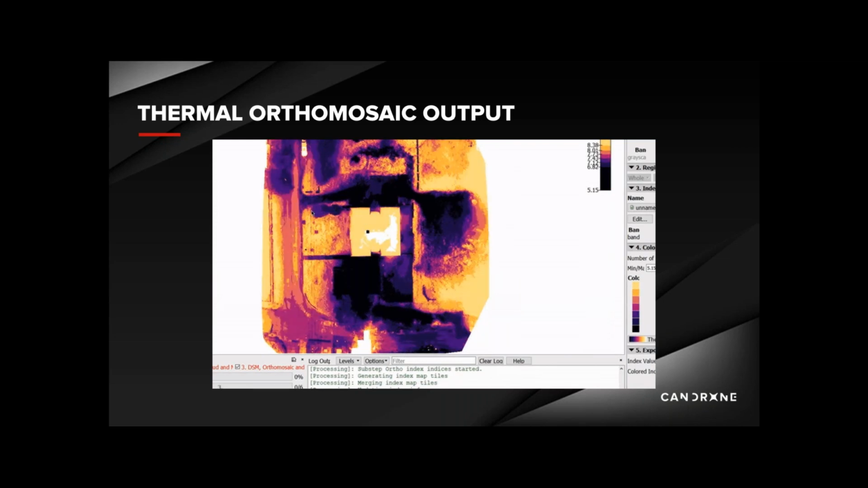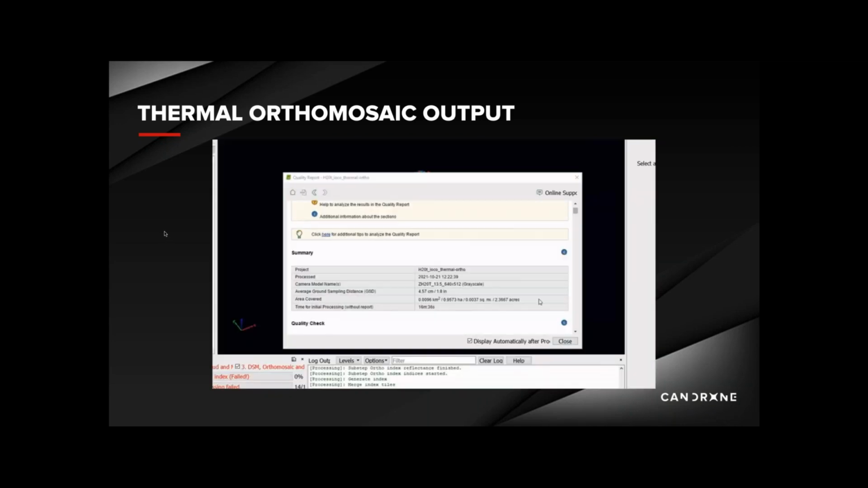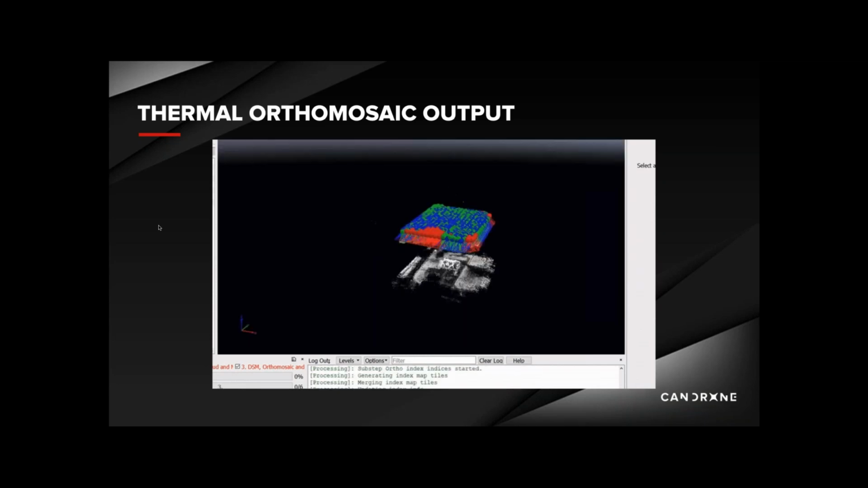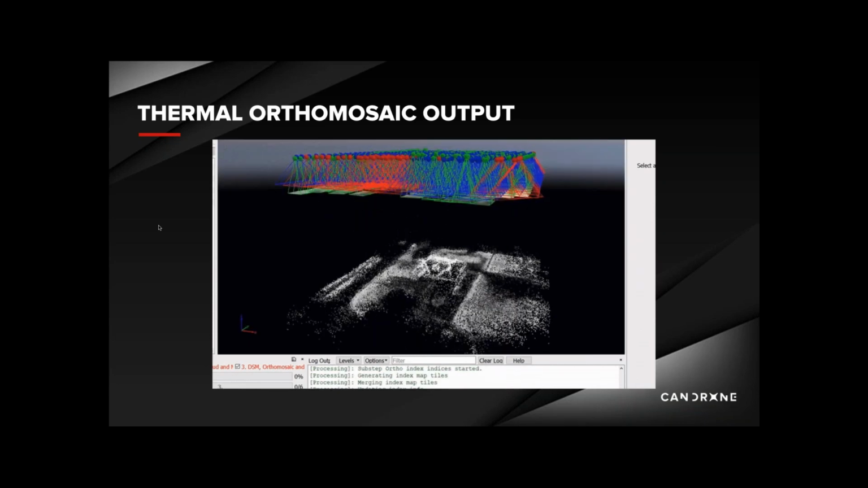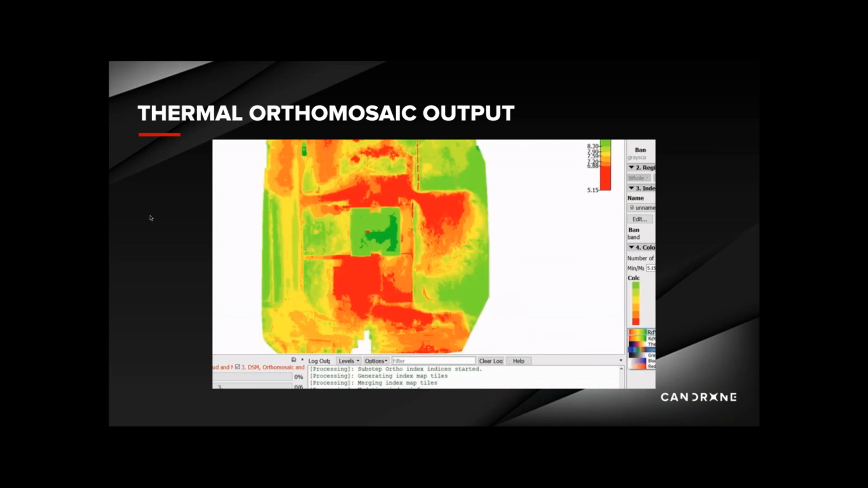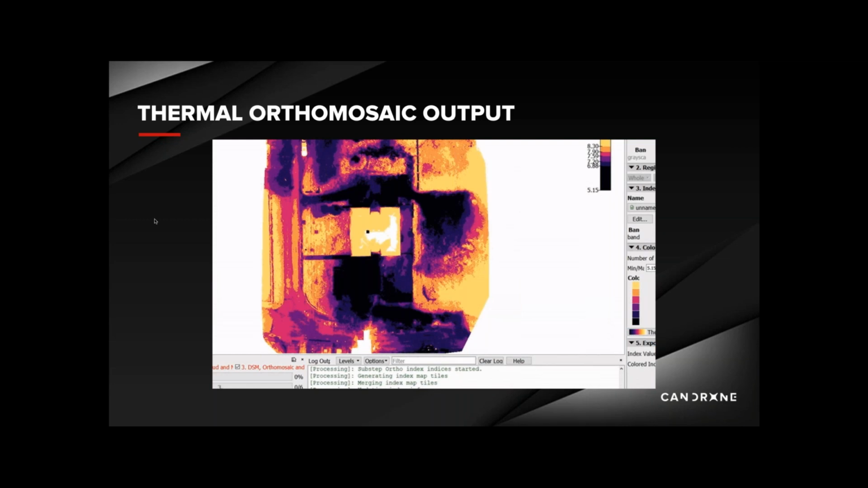And Pix4D will output a TIFF of your thermal orthomosaic. So if you're familiar with QGIS or ArcGIS, you can use those programs to create and analyze customized thematic thermal maps. However, if you are not familiar with QGIS or ArcGIS, you can just use this Pix4D index calculator tool to do your map output analysis, which is simpler if you're not familiar with those programs.